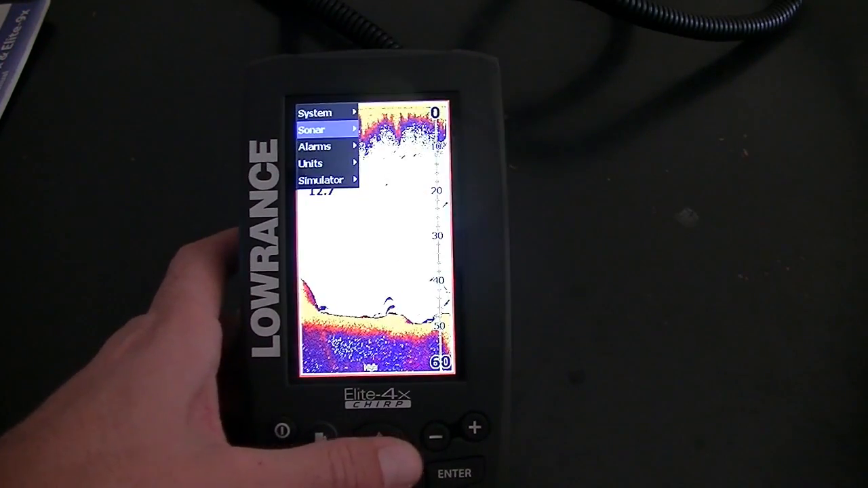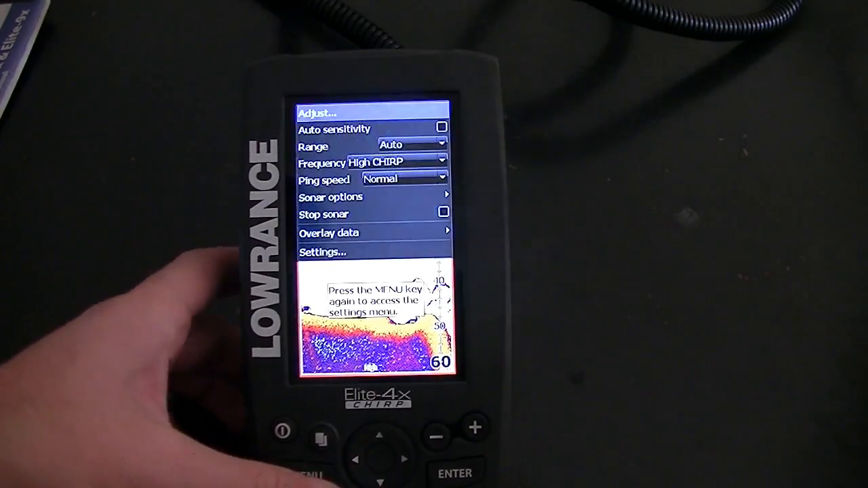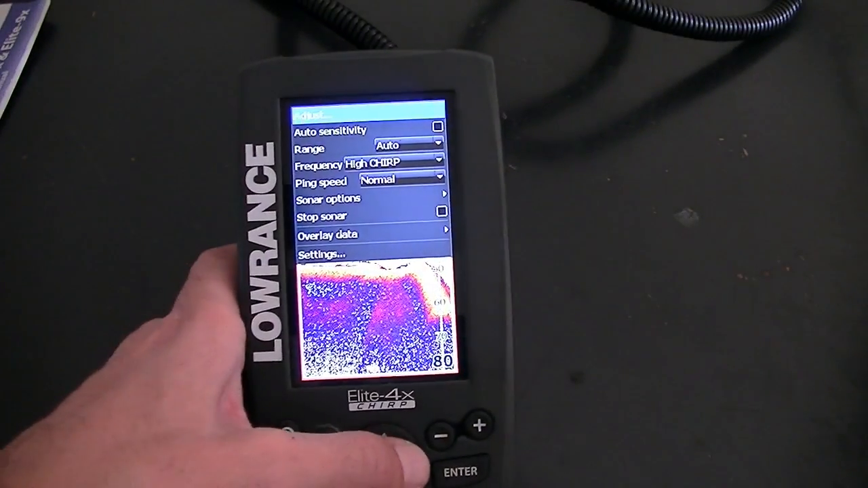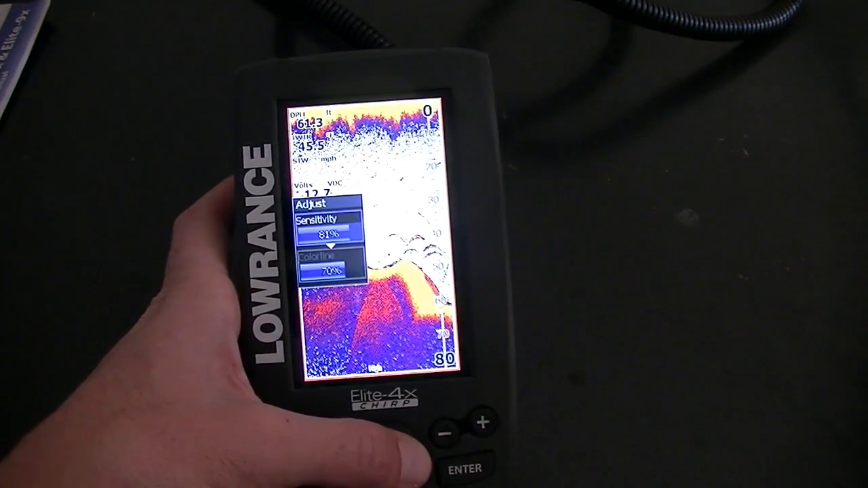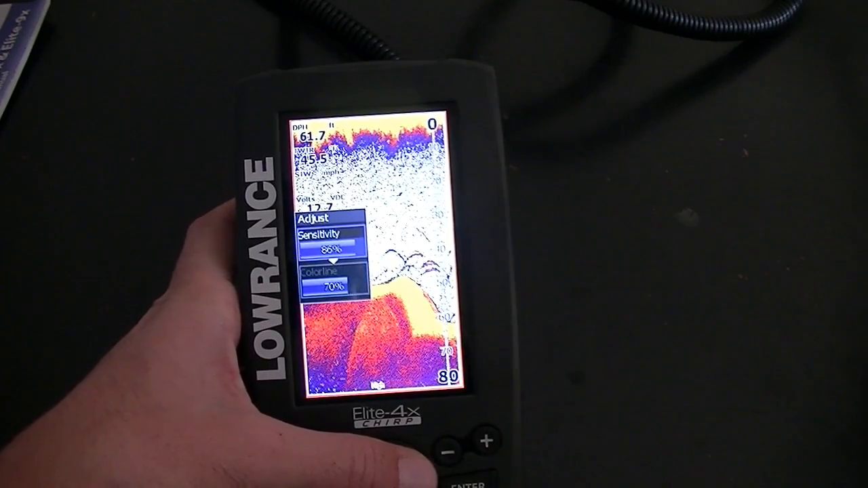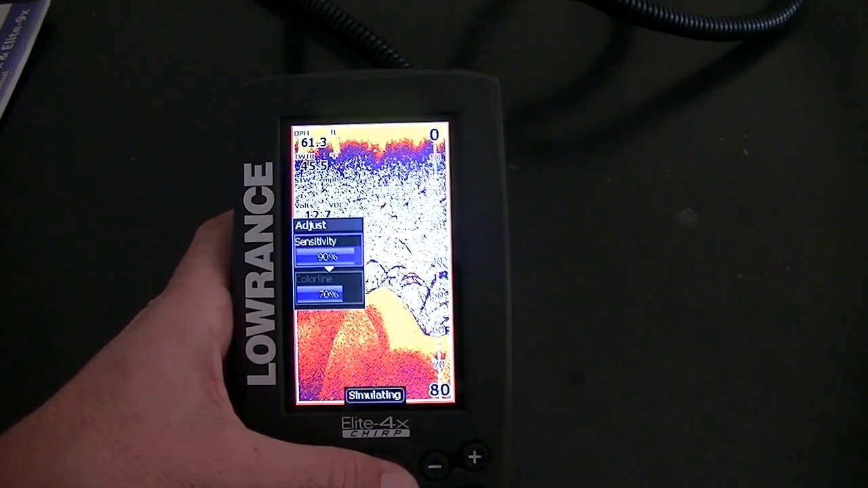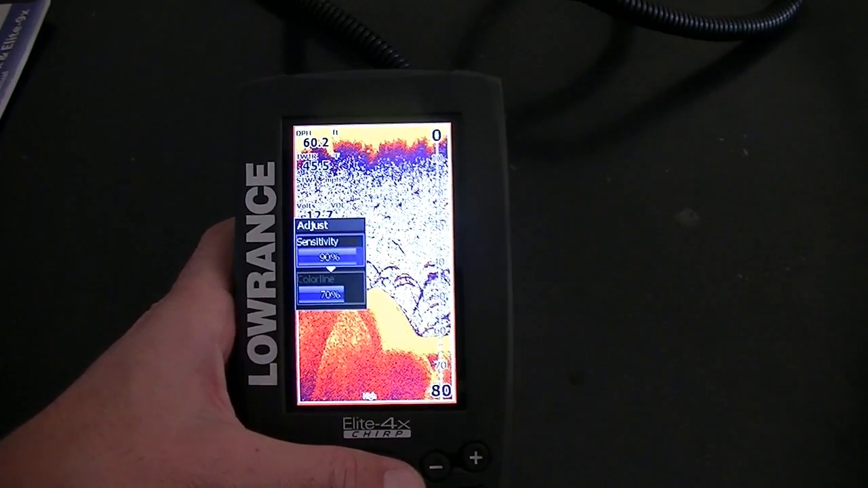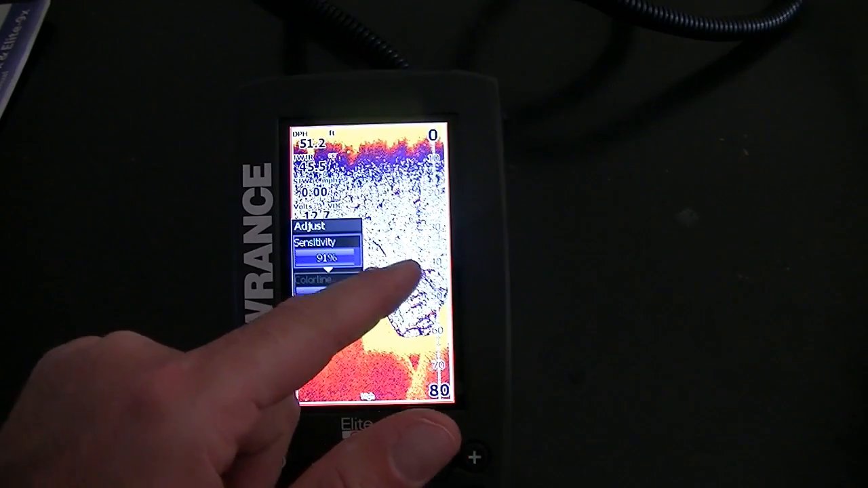So once you get those settings taken care of, then you can go into your sensitivity and adjust it. You can see the higher I put it up, the more clutter comes on the screen. Some people use it just like that, and through the camera it may not show, but it's pretty cluttered, but you can just see all the fish through here.